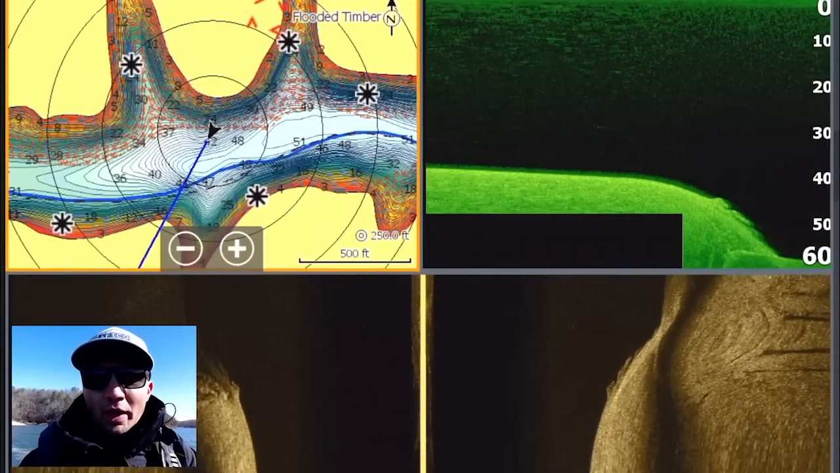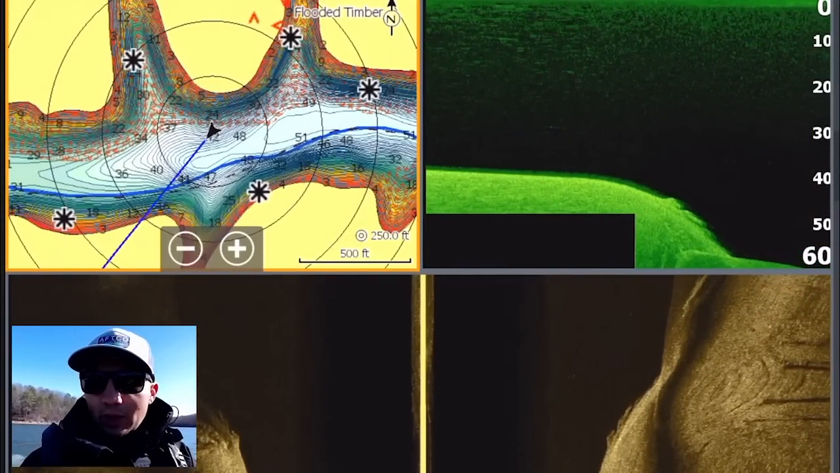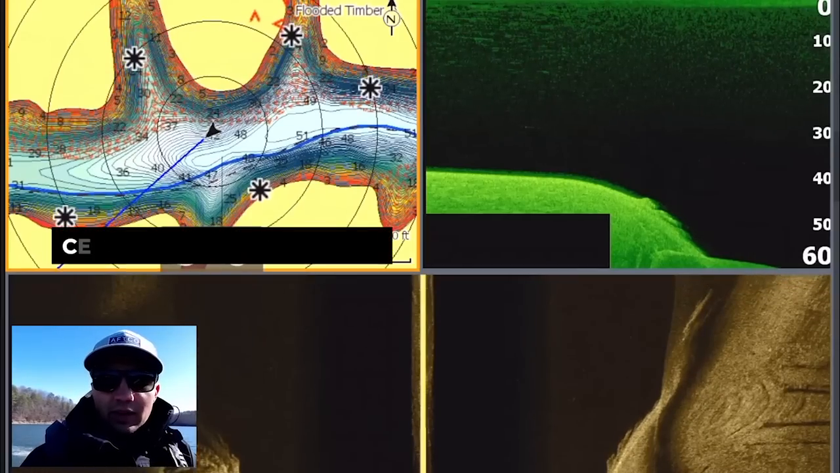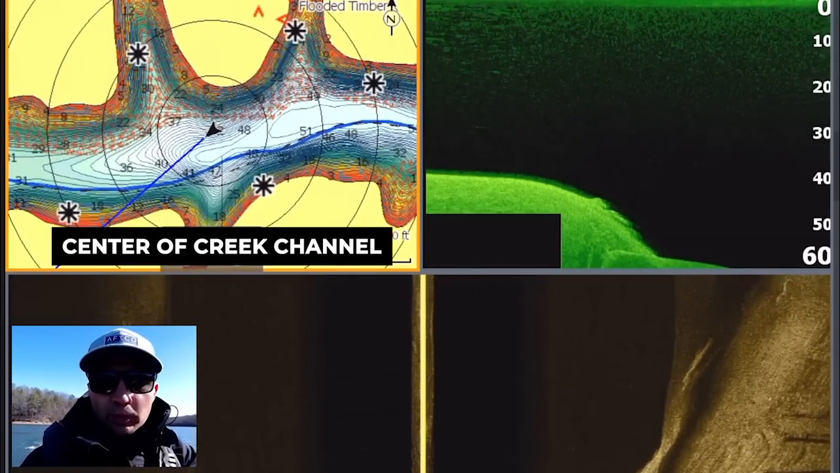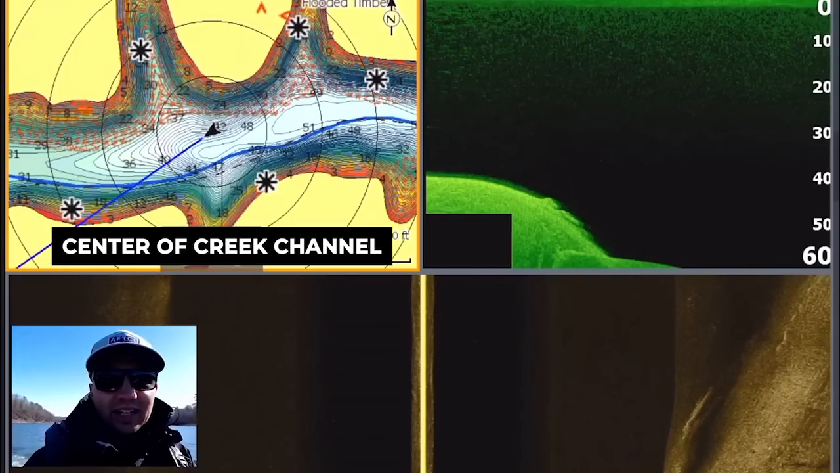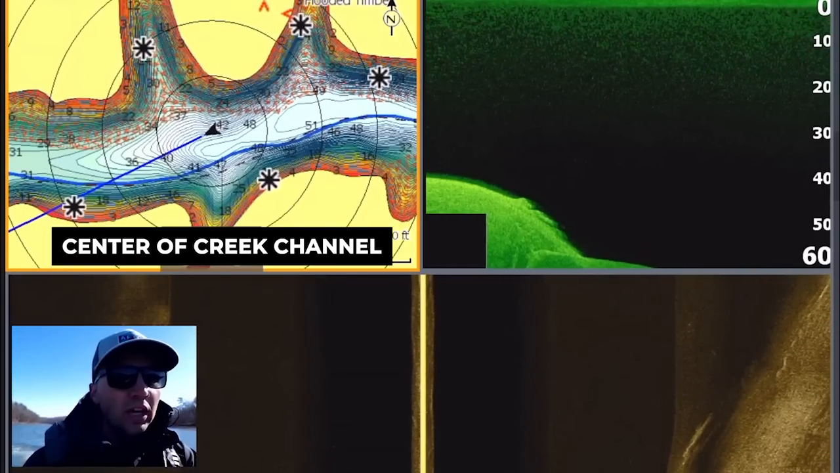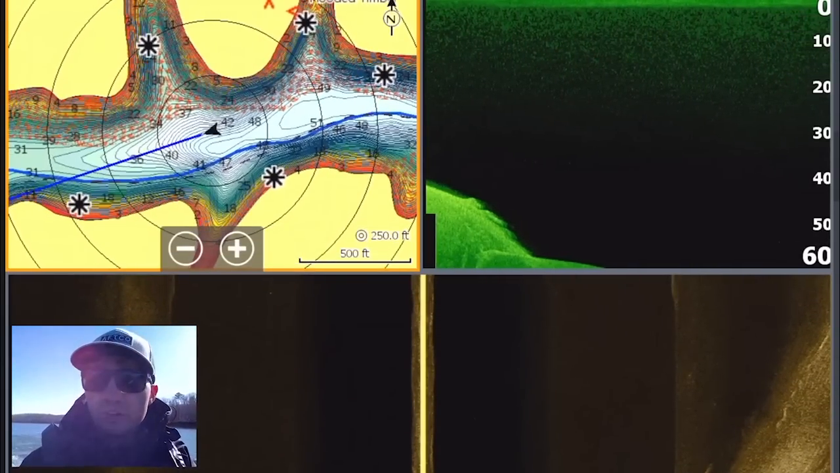Now, because I don't know where the fish are in this creek, I need to graph pretty much everywhere. I'm going to start by graphing out in the center of the creek, looking for bait fish that might be suspended out here over deeper water. We're in the beginning of February, so the bass should be transitioning into their pre-spawn patterns pretty soon, but there may be some leftover fish out here in the center of these creeks that are in their winter patterns.